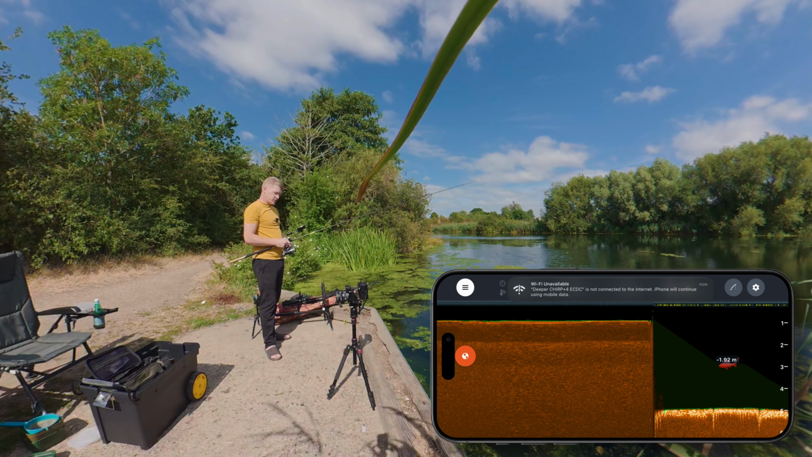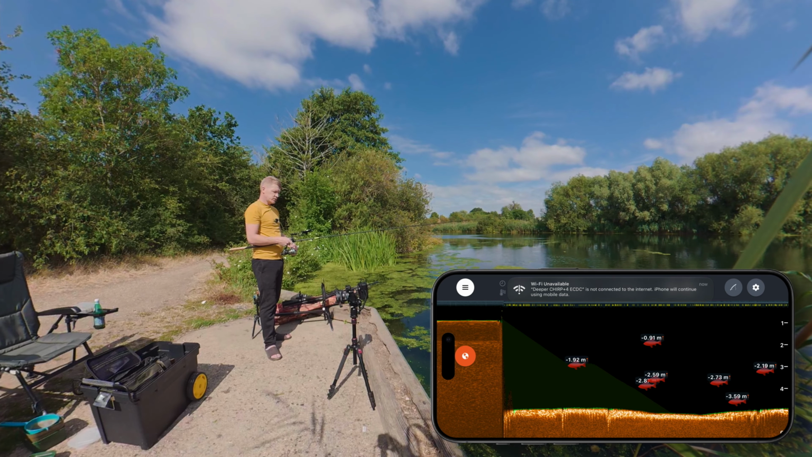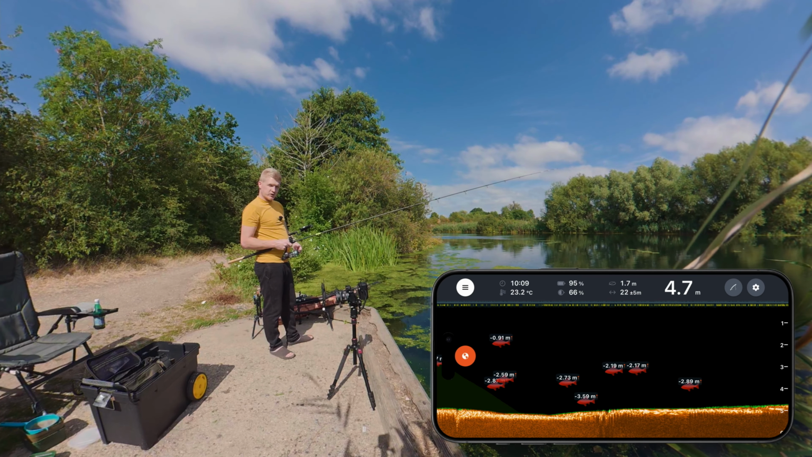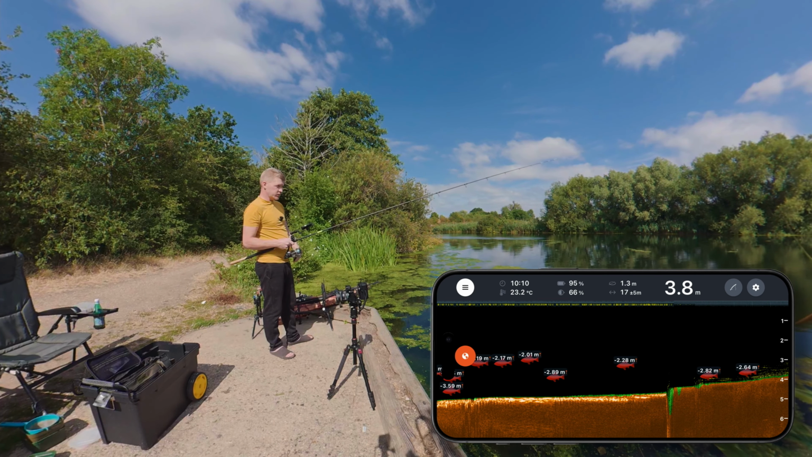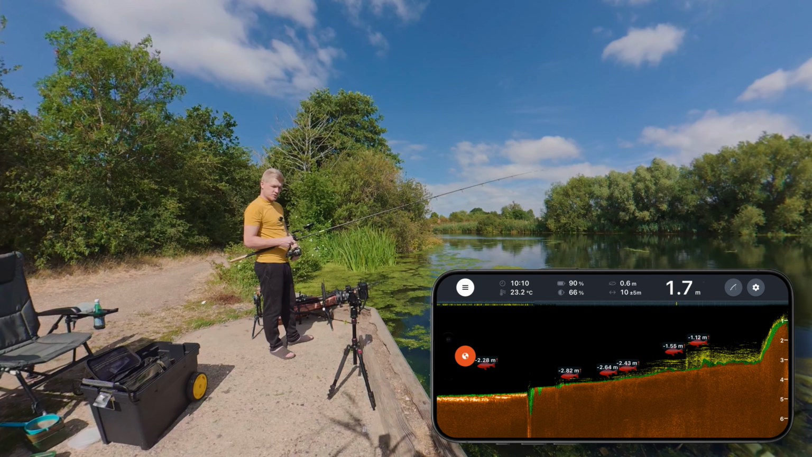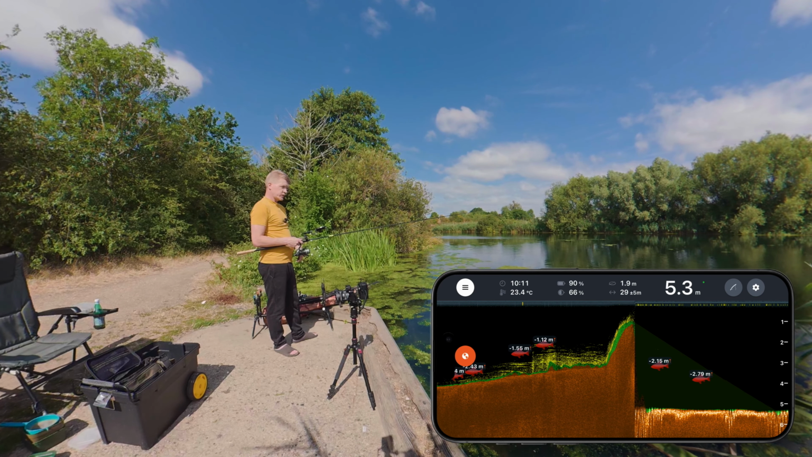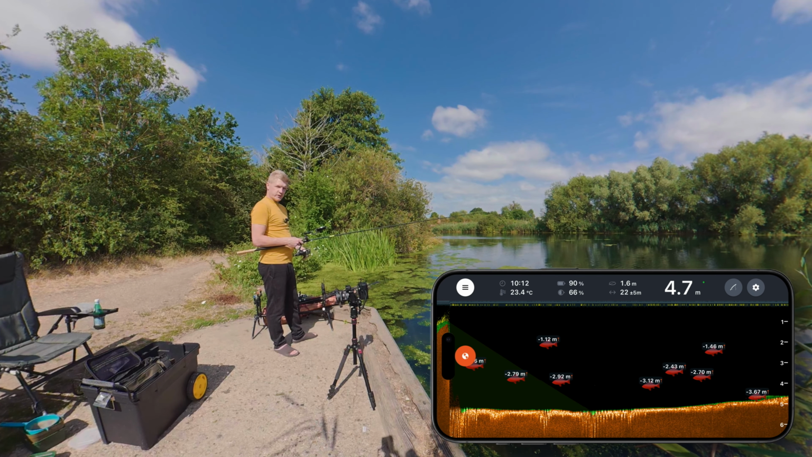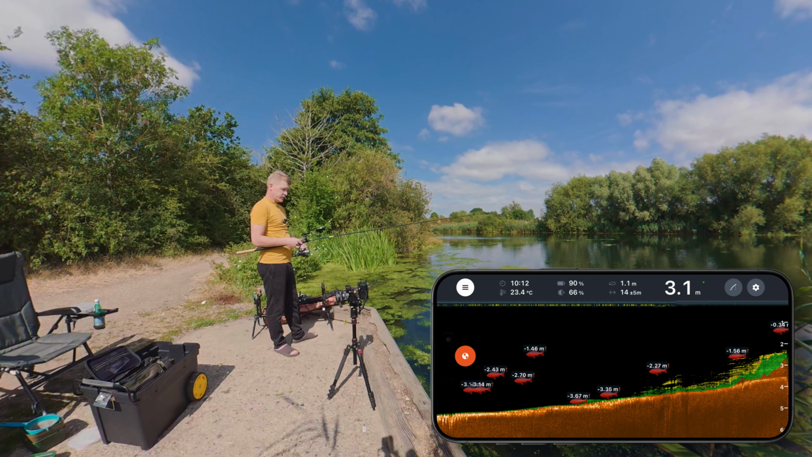Wow, it's 5 meters deep. Ooh, showing lots of fish. Yes guys, that's what I'm looking for. 5 meters deep, bottom looks very clear, and it's showing plenty of fish. I'm not sure what fish they are, but it's looking good so far. I need to catch some of them.